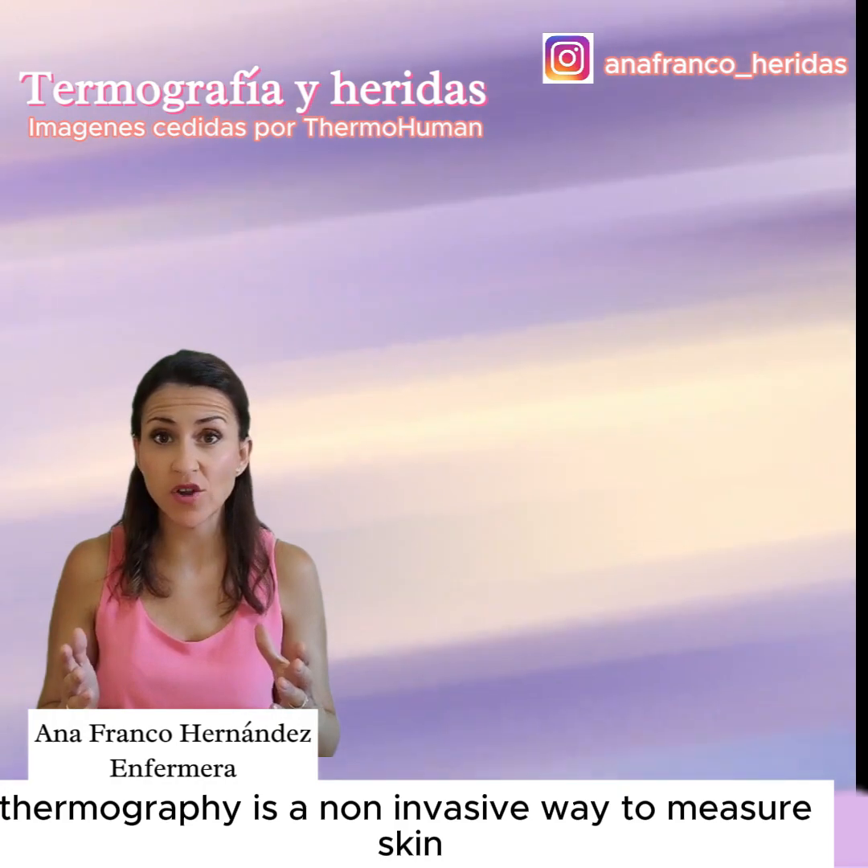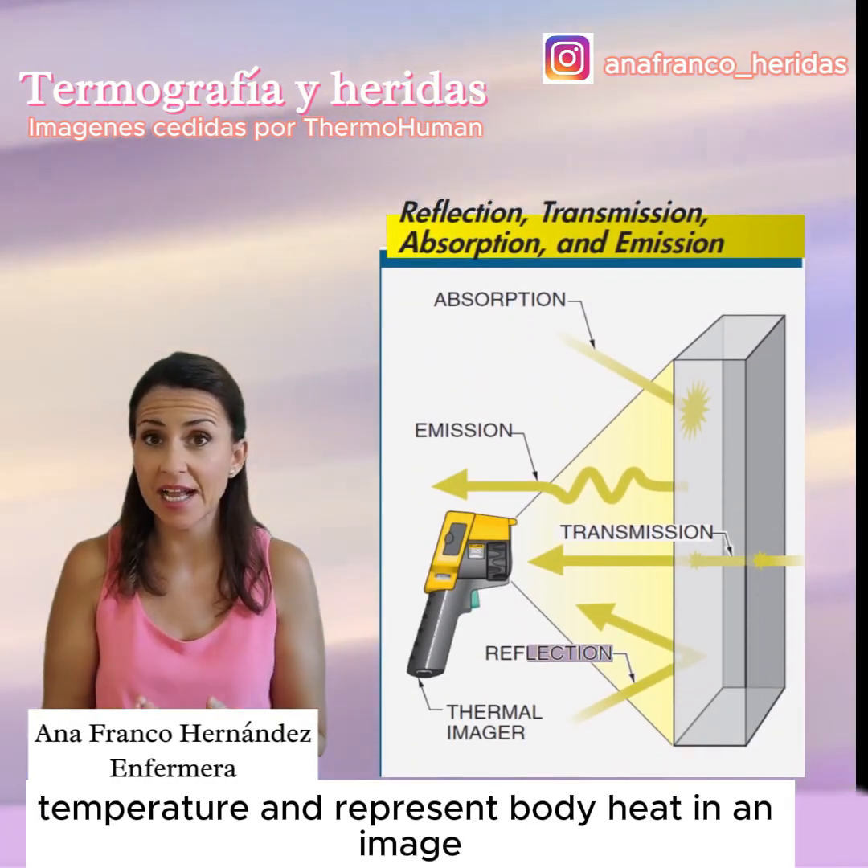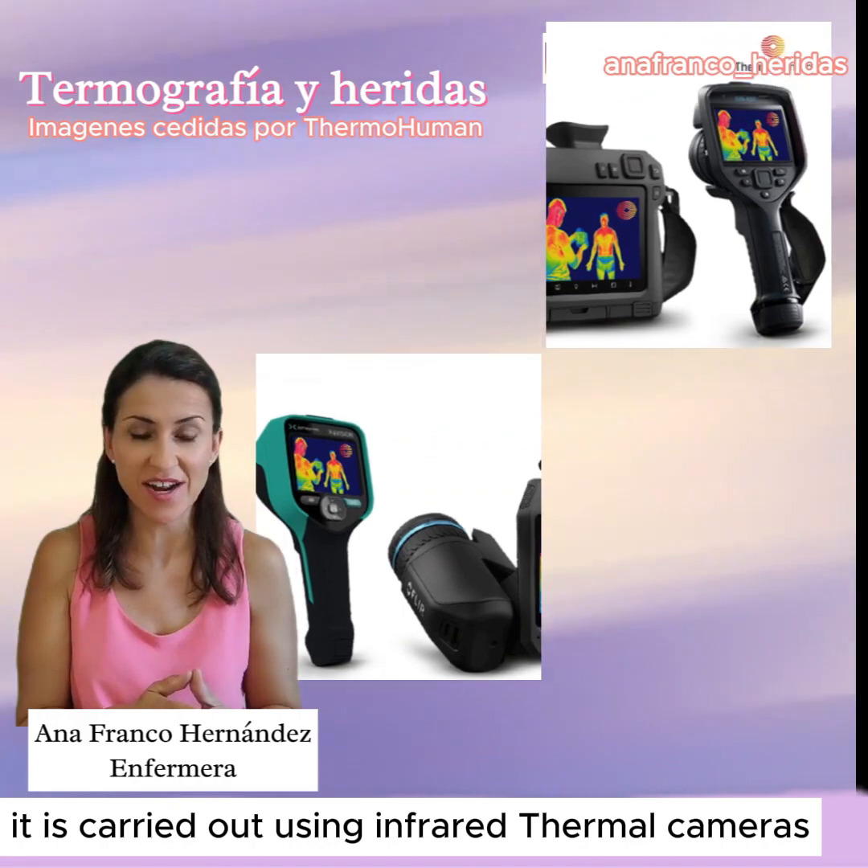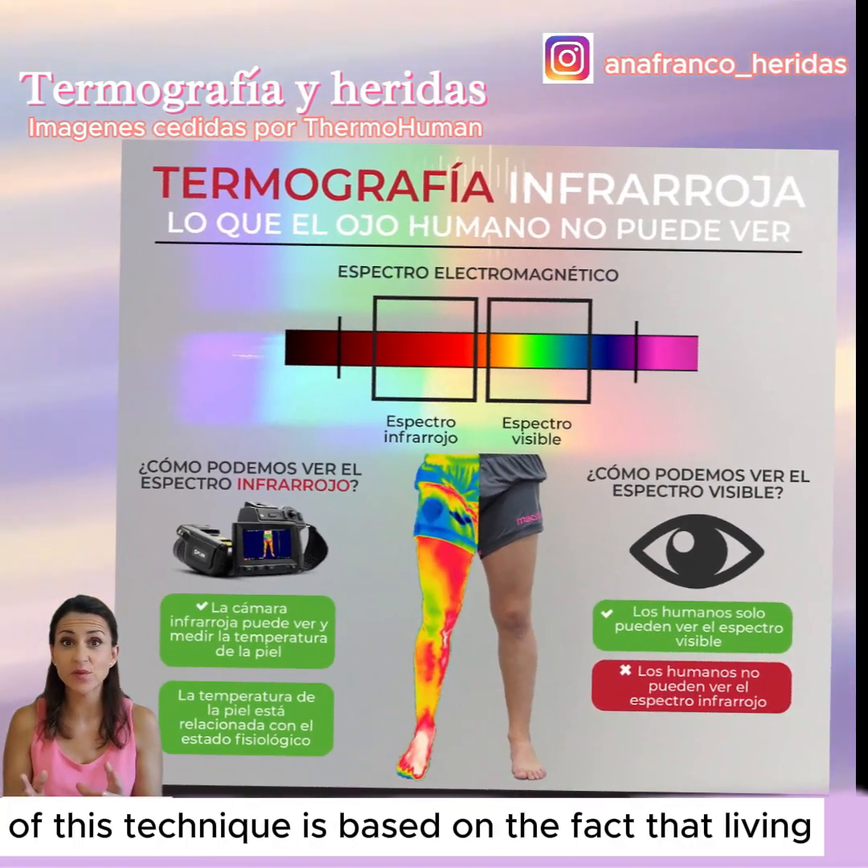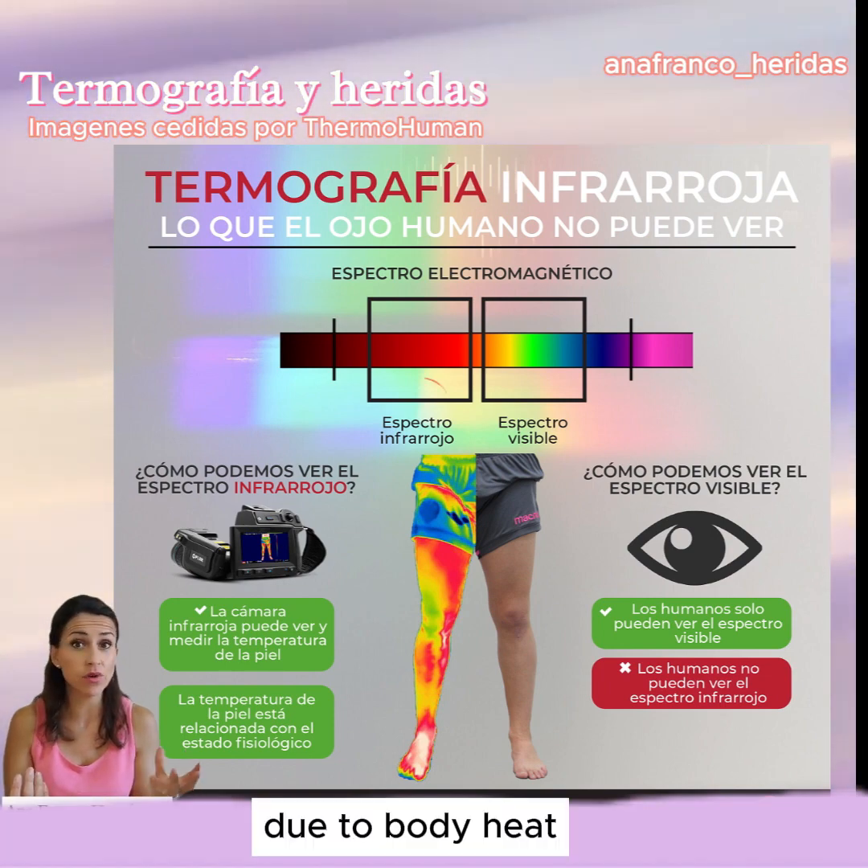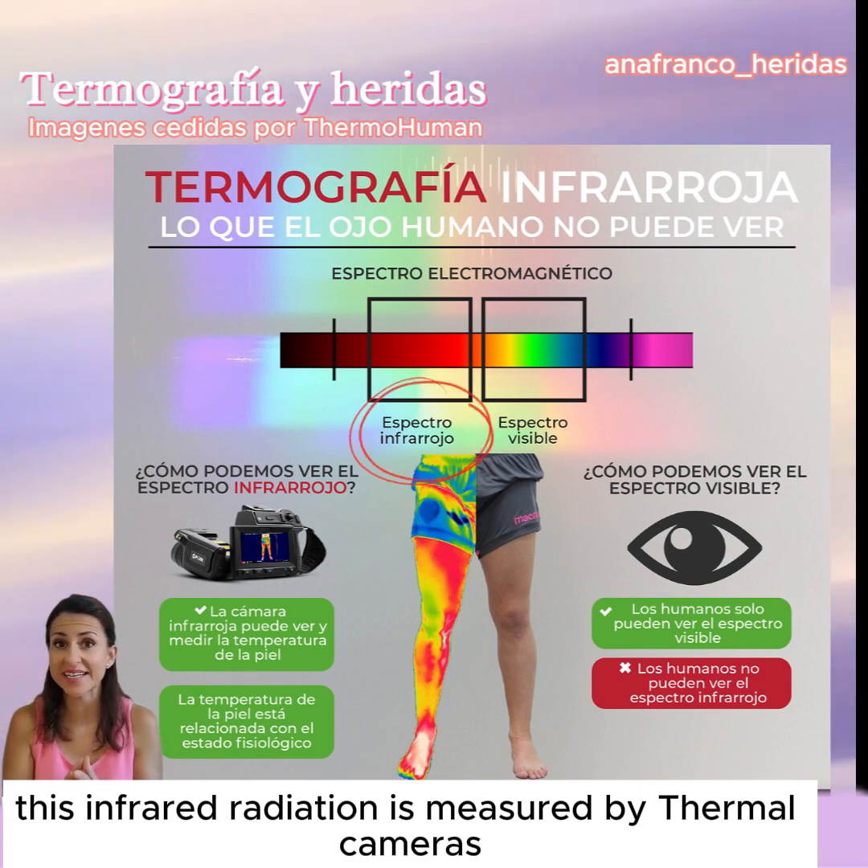Thermography is a non-invasive way to measure skin temperature and represent body heat in an image. It is carried out using infrared thermal cameras, and with them we can obtain images. The principle of this technique is based on the fact that living beings emit a high amount of infrared radiation due to body heat. This infrared radiation is measured by thermal cameras.